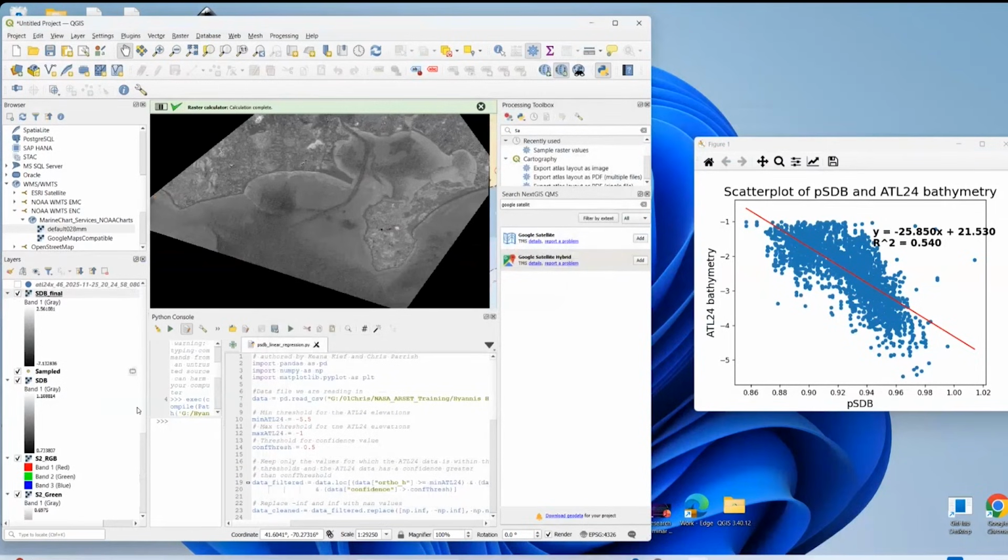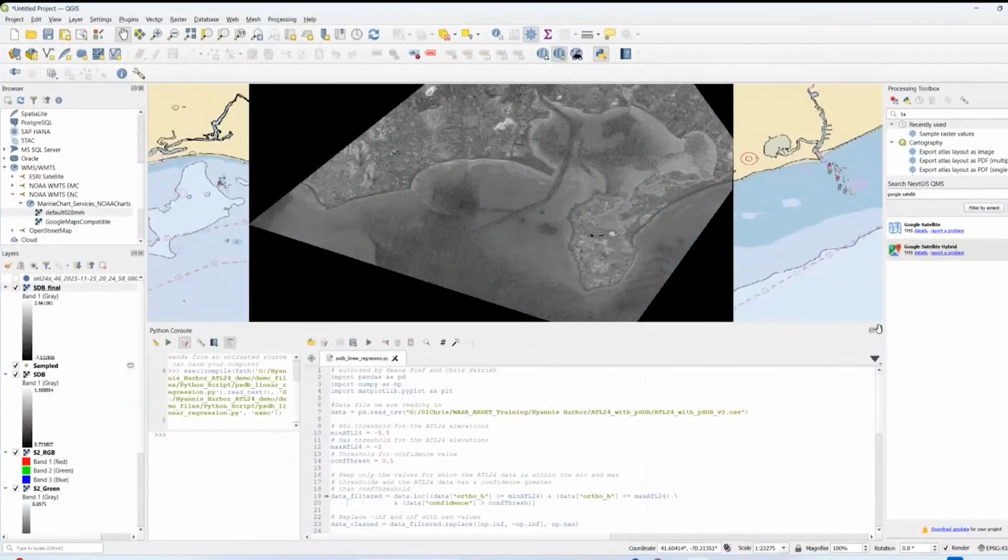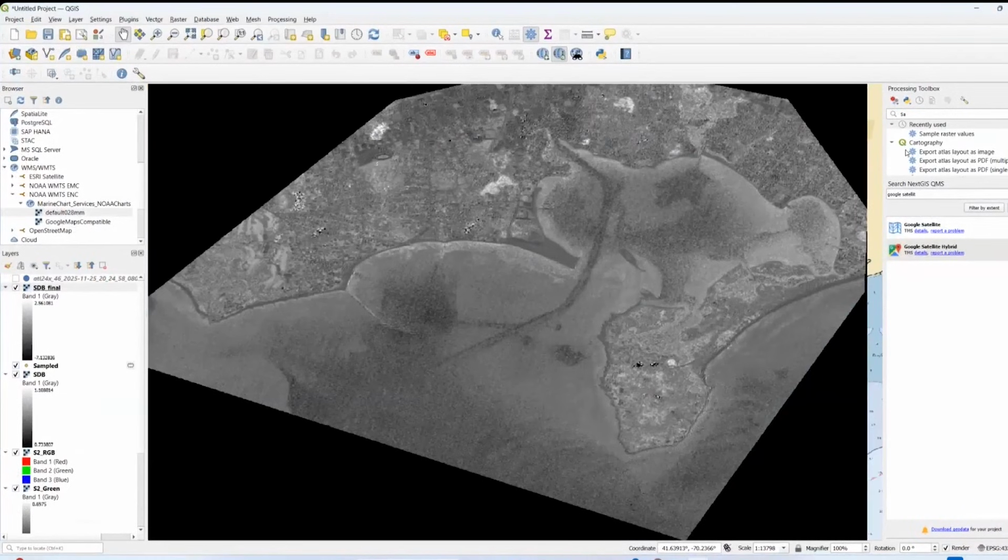And it looked like that went ahead and ran. So I've got a layer that's now called SDB final. I do probably want to clip that to just our project site, and I can get rid of the Python script at this point. This is where I want to clip it.